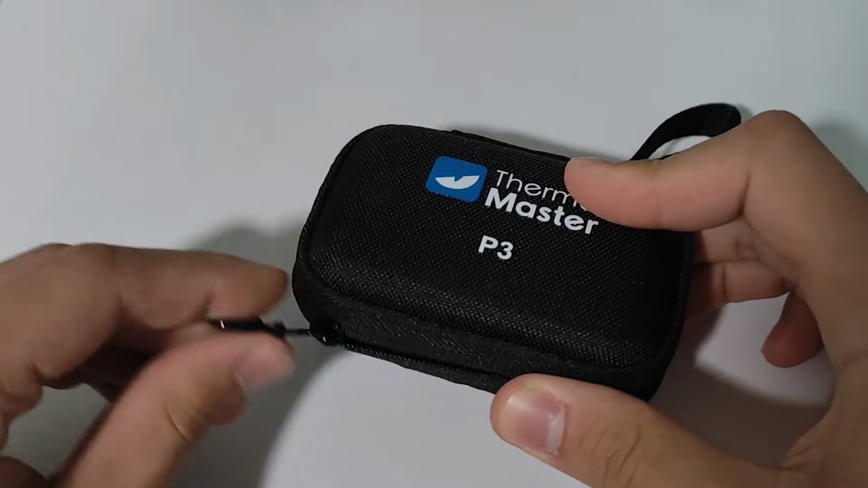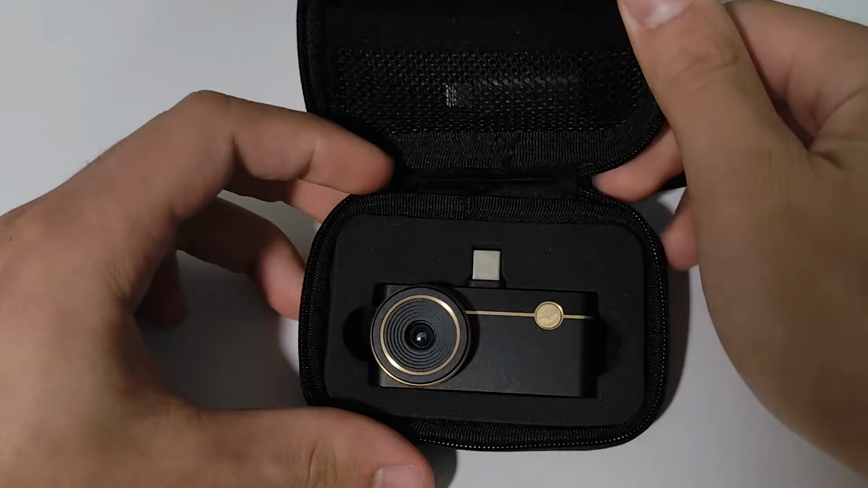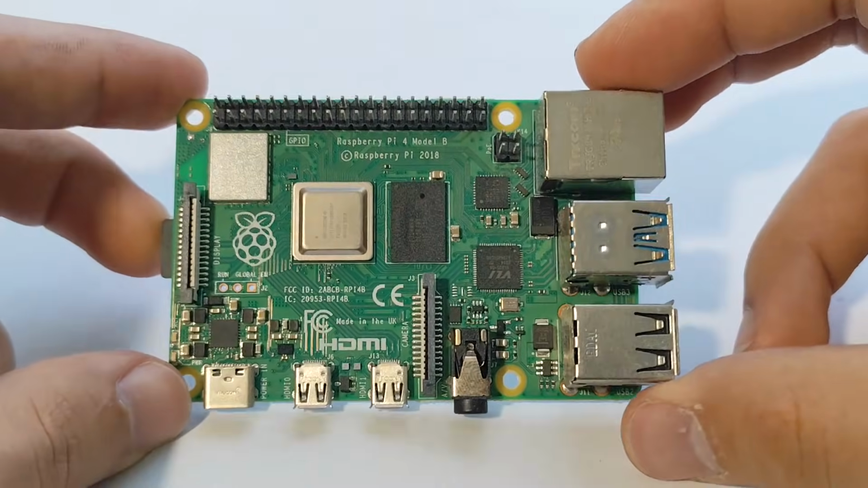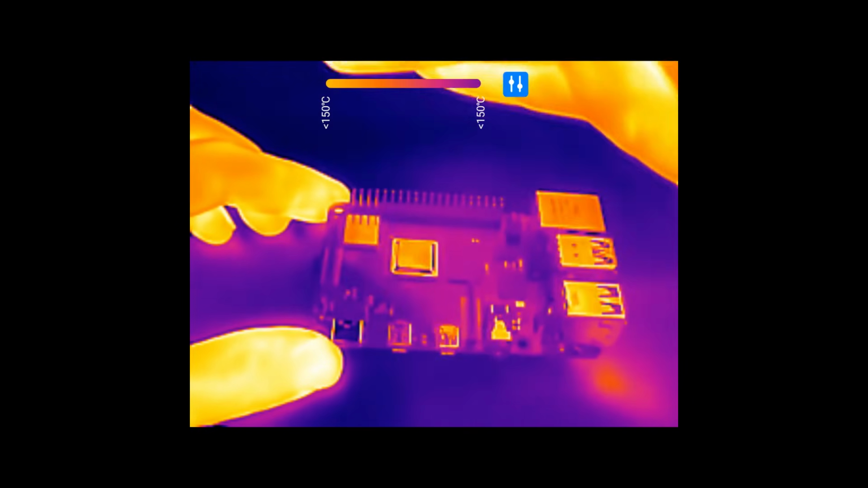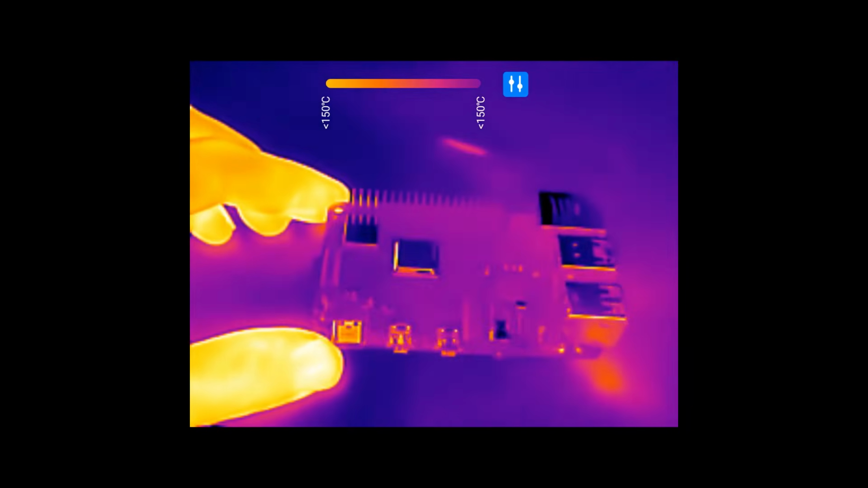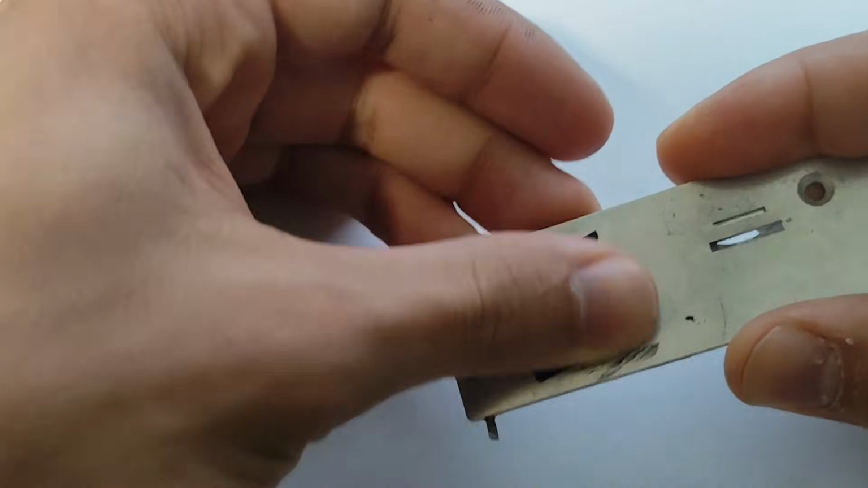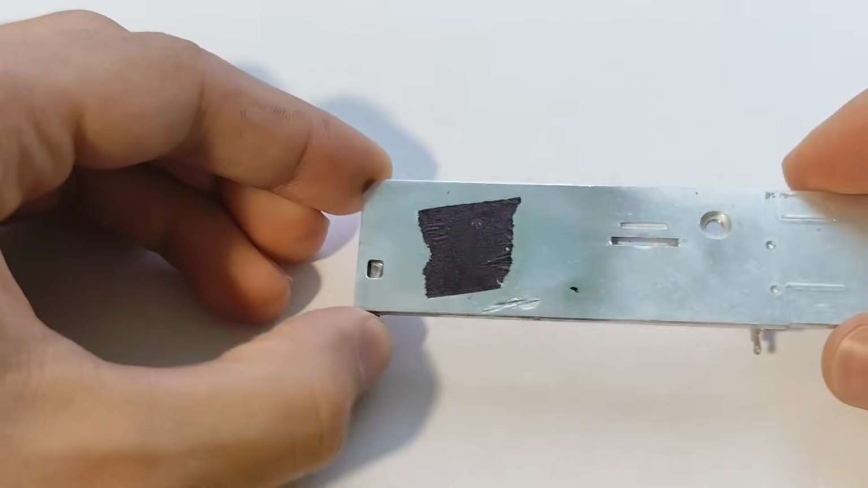But enough talking, let's actually test it out and make some thermal measurements. For example, let's take a look at this Raspberry Pi, and more specifically the processor. You might notice quickly that it looks very cold, but then if I pass my hand behind the Raspberry Pi, it changes color and temperature. This obviously can't be the case. It's not like waving my hand will change the temperature of things.